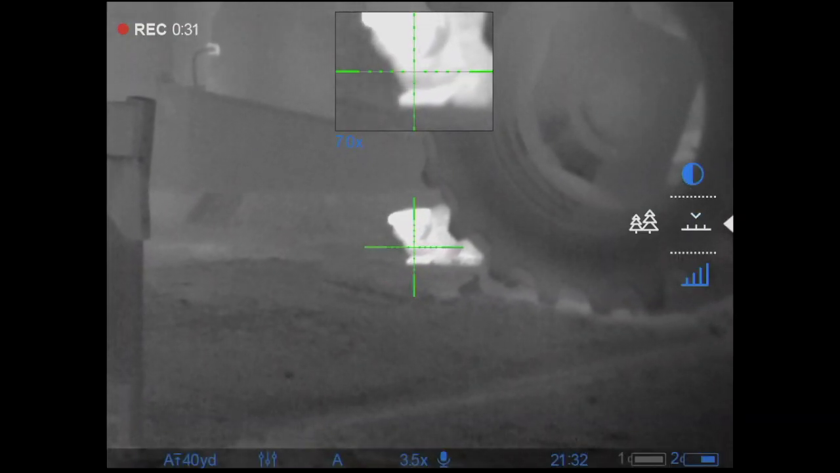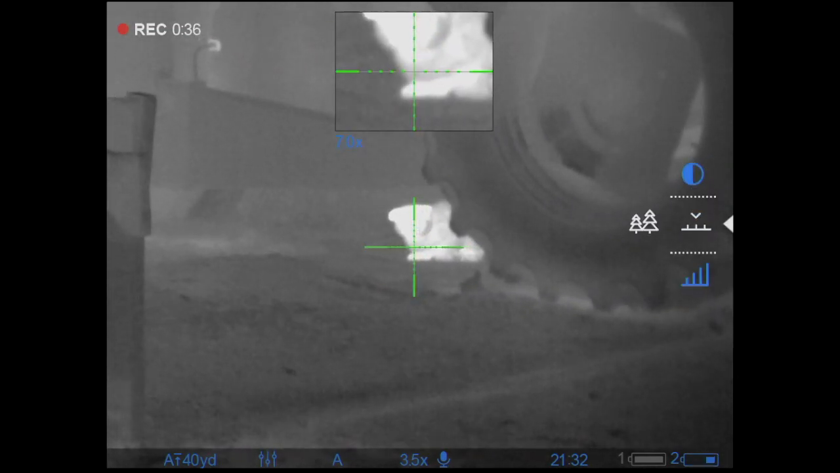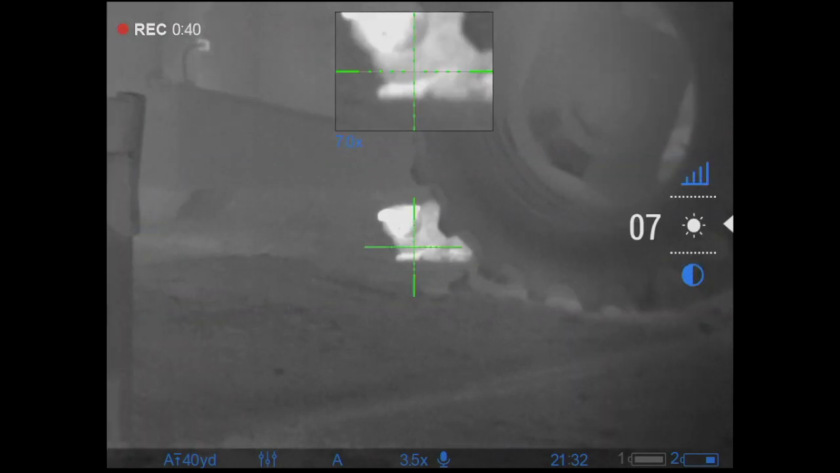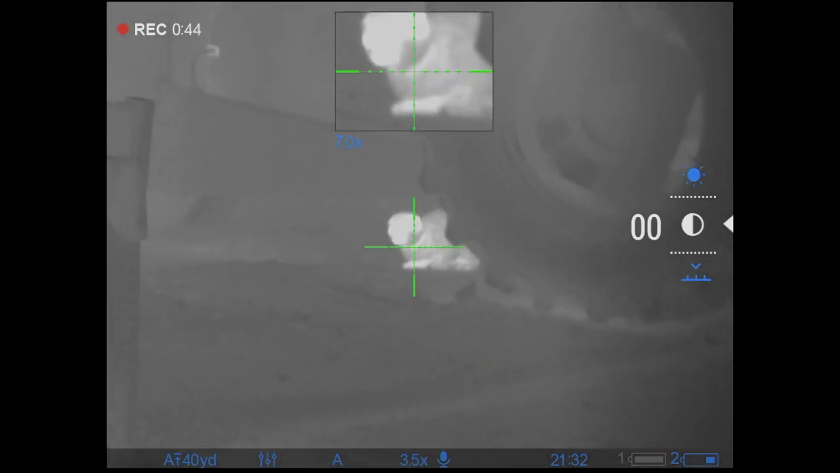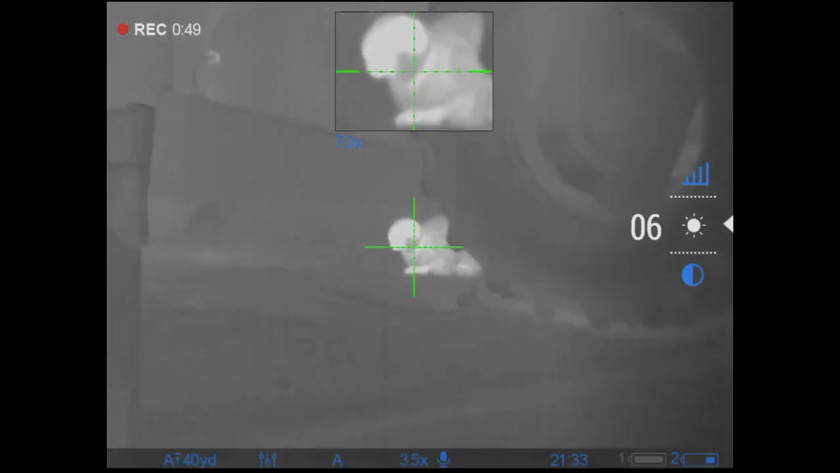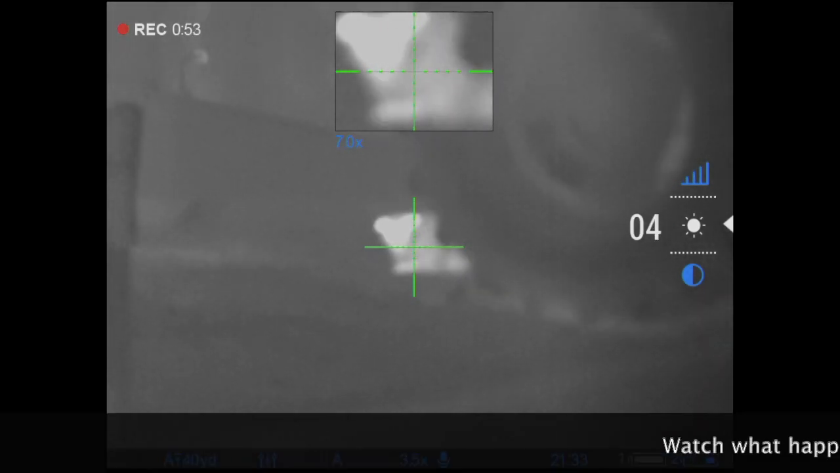Now we're going to try and get the best detail we can. So rocks mode, contrast right down, brightness right up, and that's as much detail as you can get. And that is